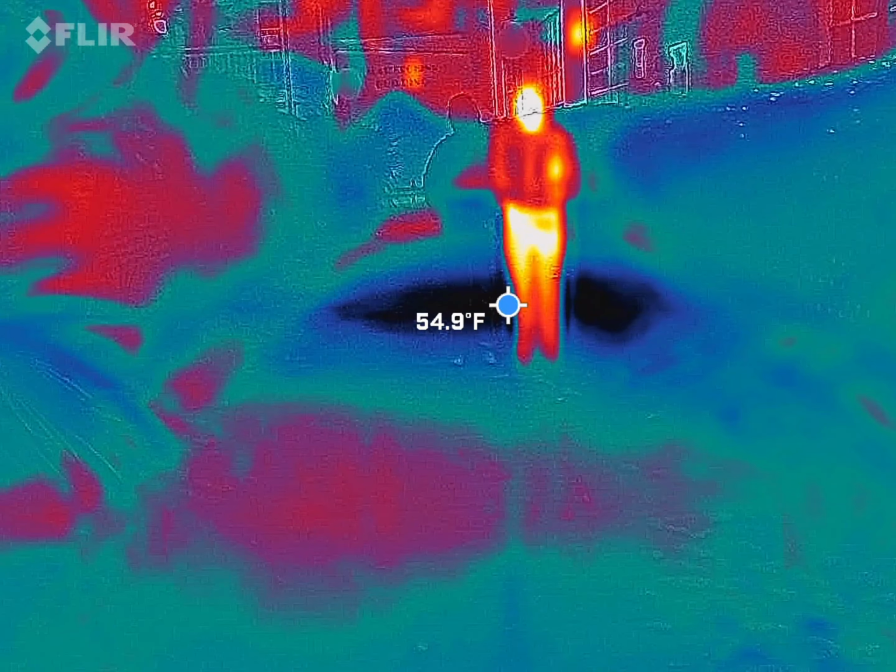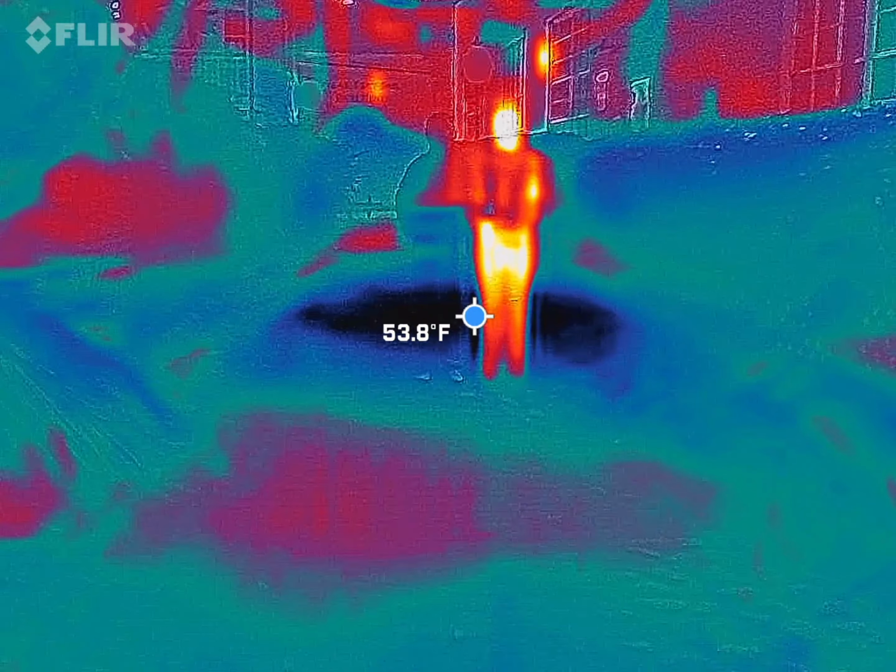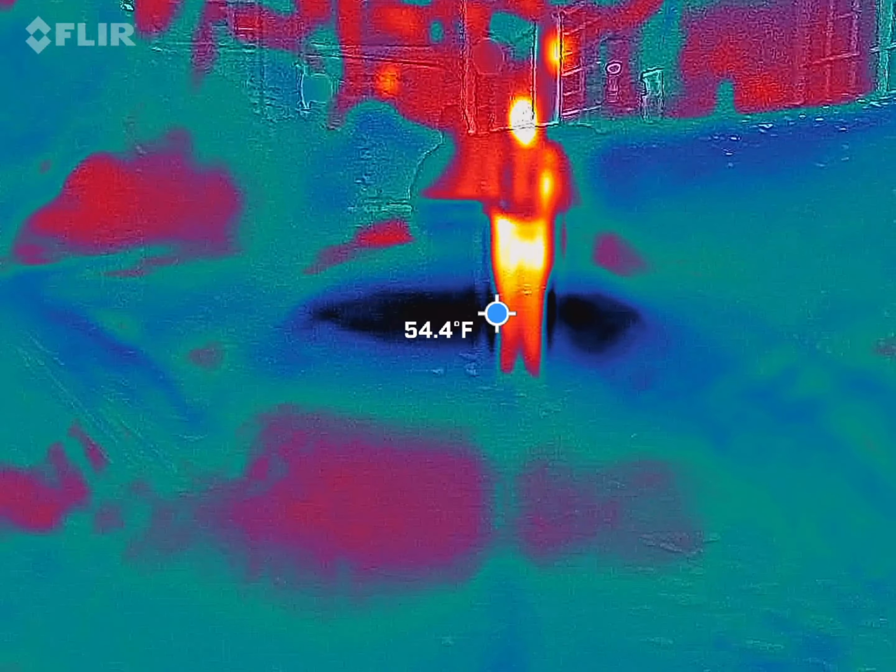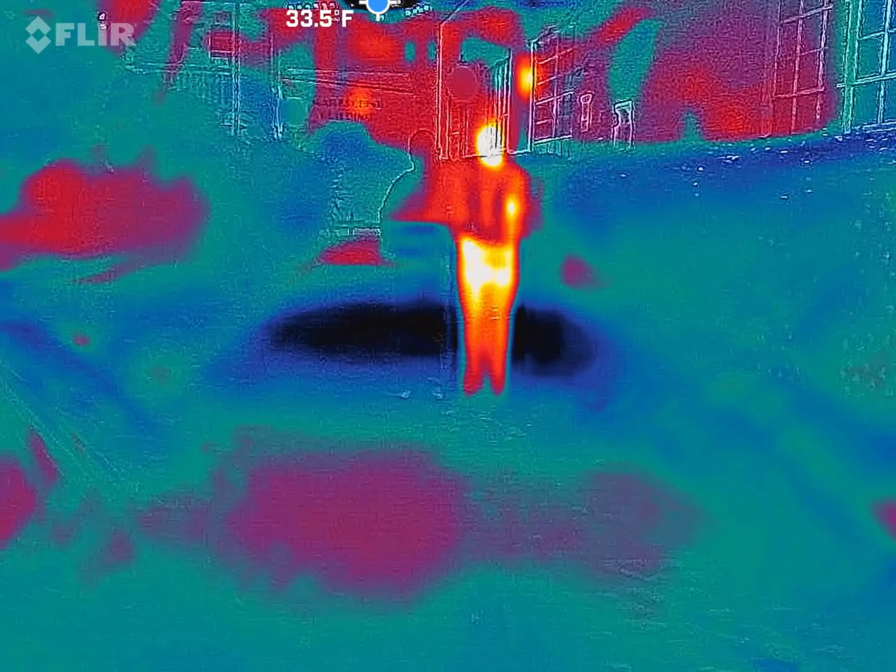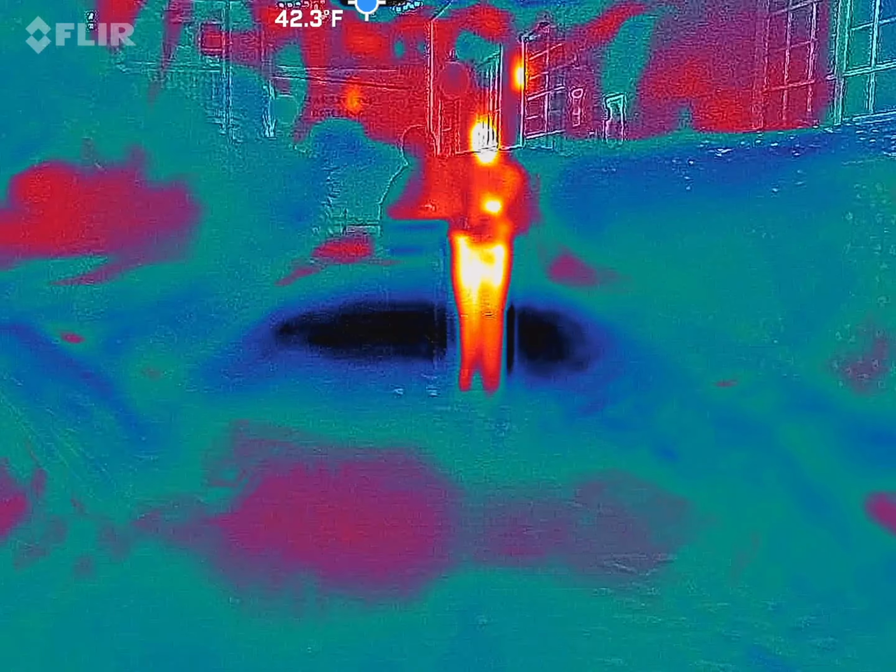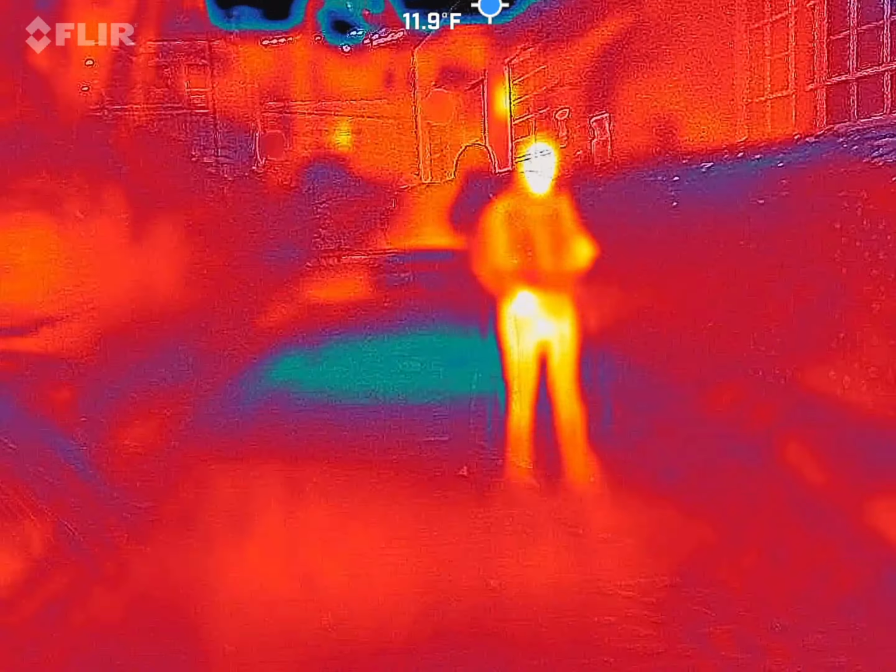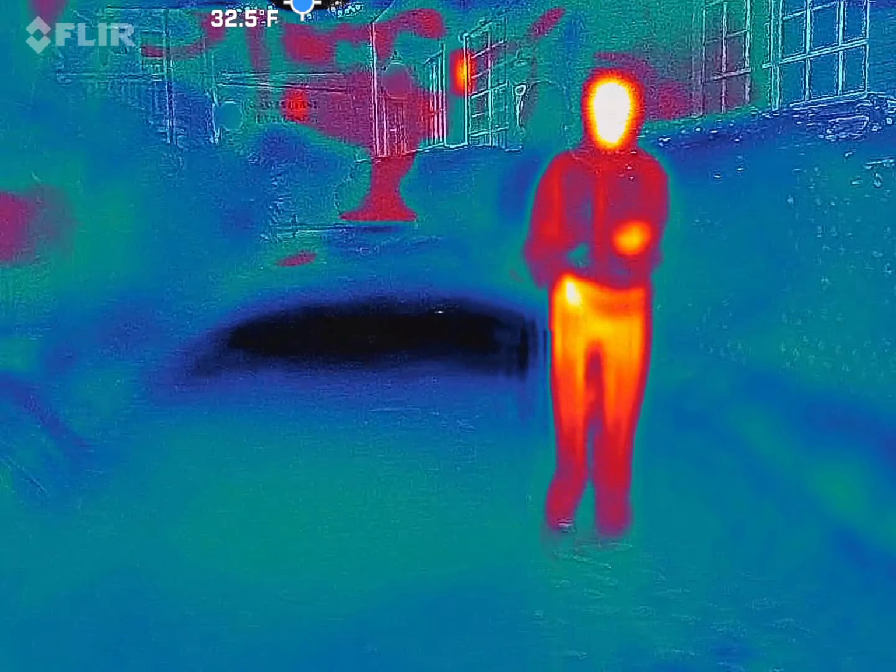Why is that doing that? It's like showing 2 of her. I don't know if that's on purpose. It's like it hasn't calibrated. Okay, I was gonna say I knew it was her, but I was like, why is it? I haven't seen it do that tonight, so I was like, what the heck is that?